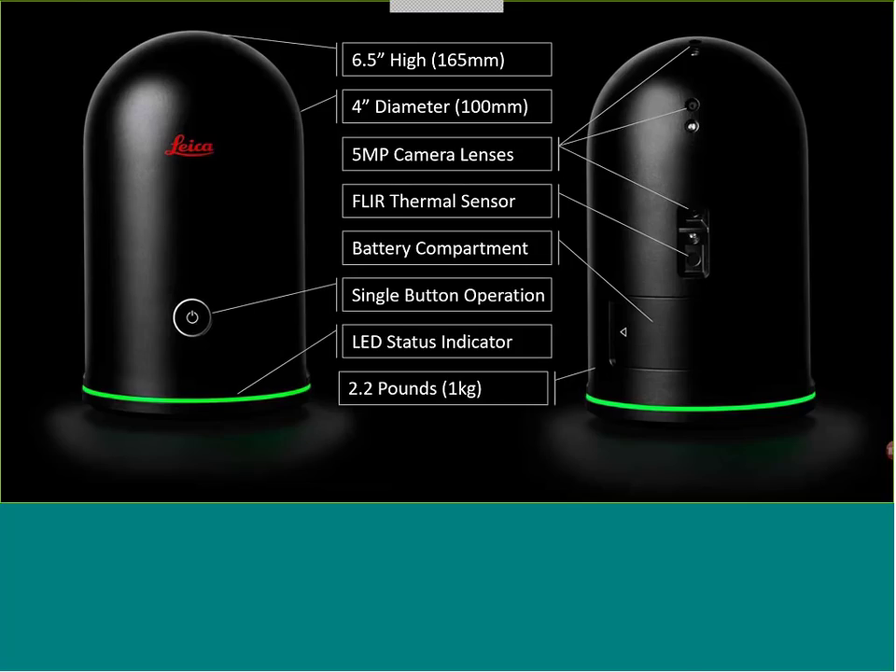The next thing is the LED status indicator. Basically, it's a stoplight. I've got red, which means something's wrong. I have a yellow, flashing light, which means the unit is in the process of doing something. And of course, we know green means go, ready to go.